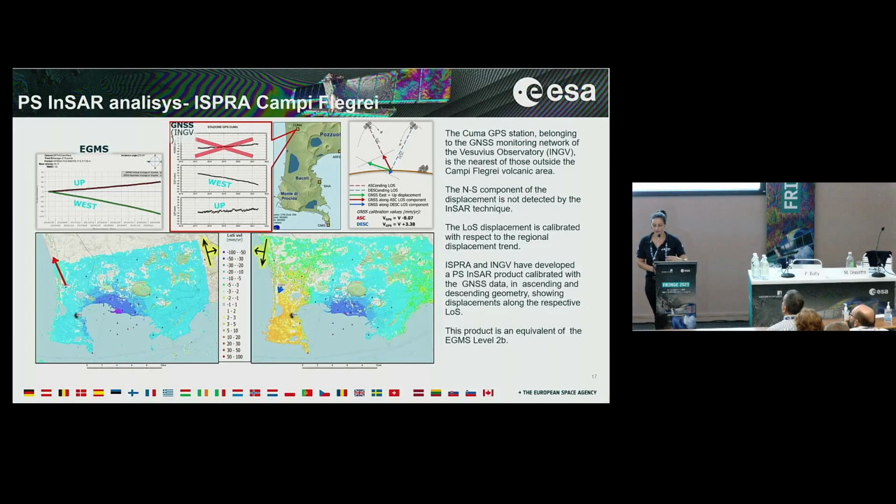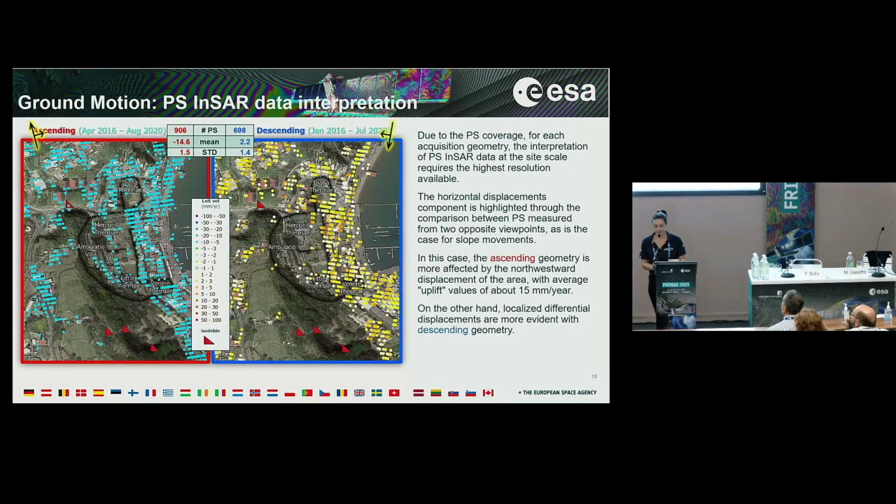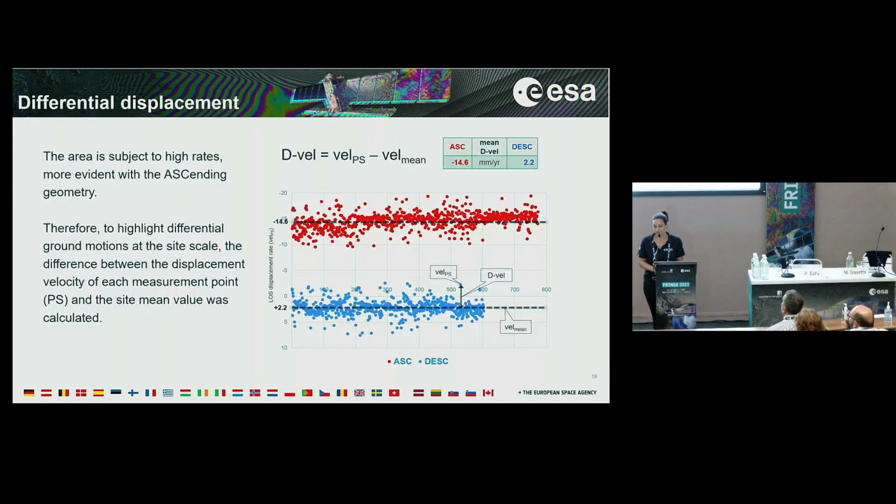The amount of the rate of displacement is represented by the two arrows. The red one is about 8 millimeters per year, while the blue one in the descending geometry is about 3.4 millimeters per year. At the site scale, we had difficulty extracting the real potential instability phenomena, since all the region experiences this uplift phenomenon. So we needed to proceed with another approach.